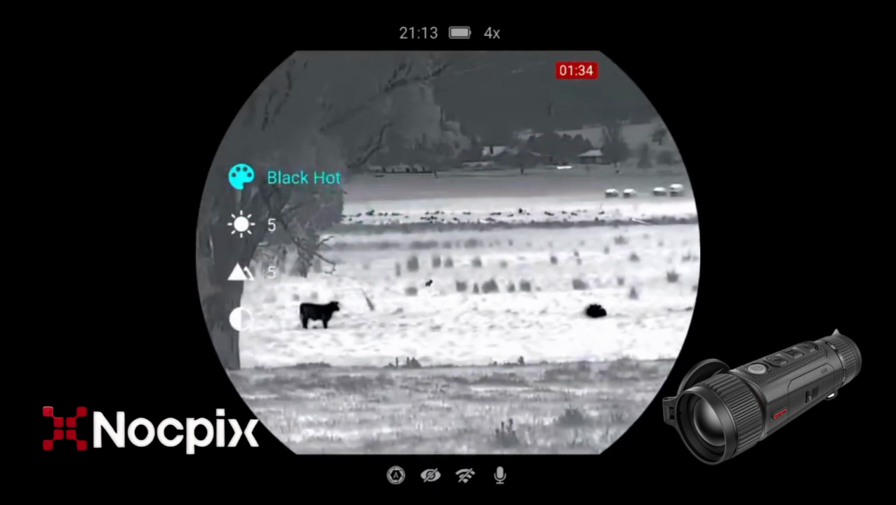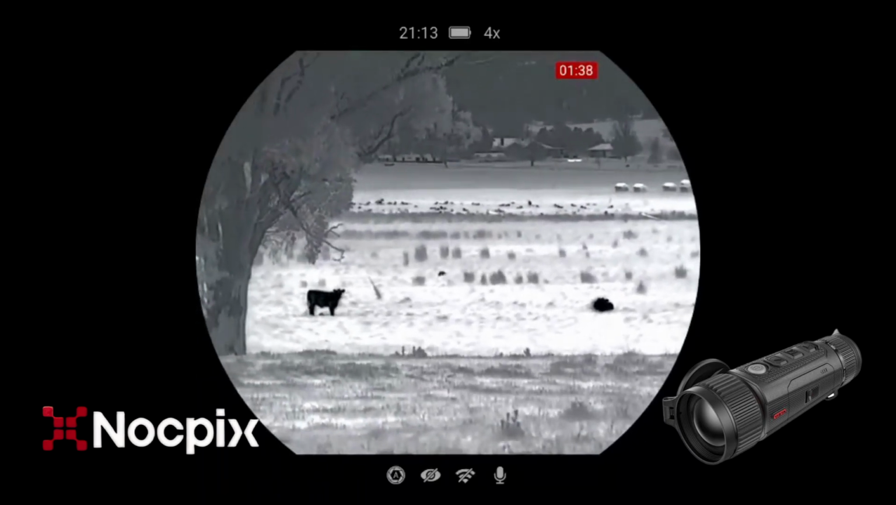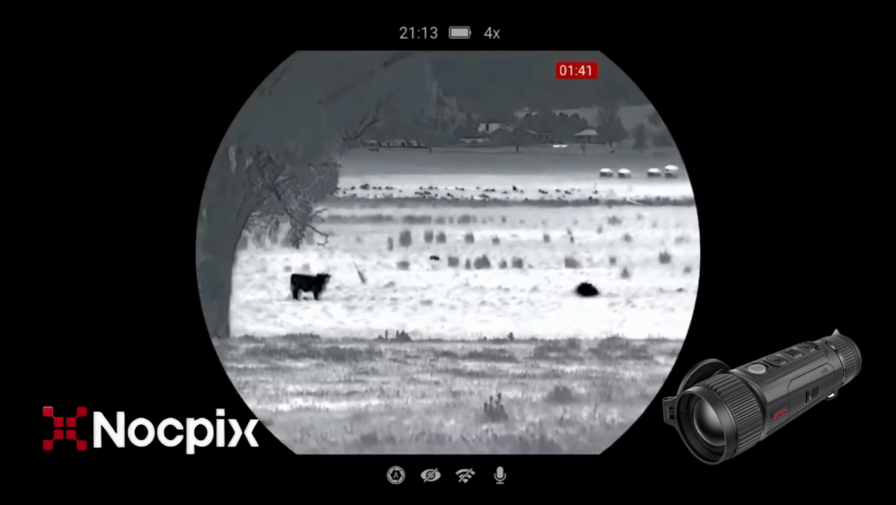Oh, there's a fox right there. Alright, we're going to put this down. We're going to walk in that direction a little bit and get the rifle set up.